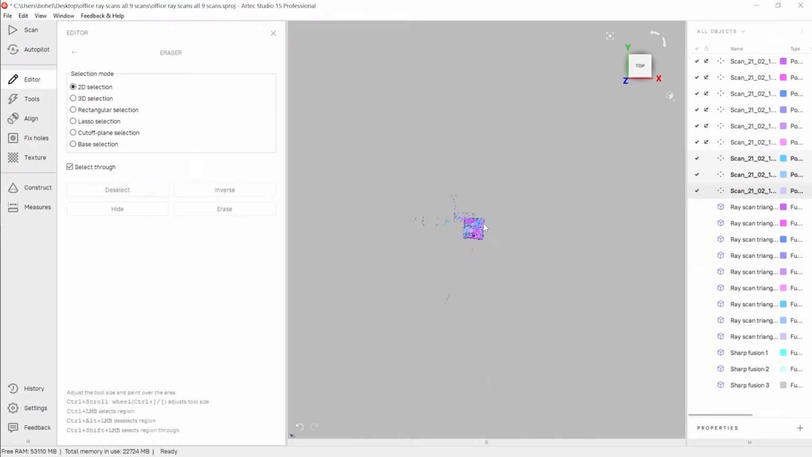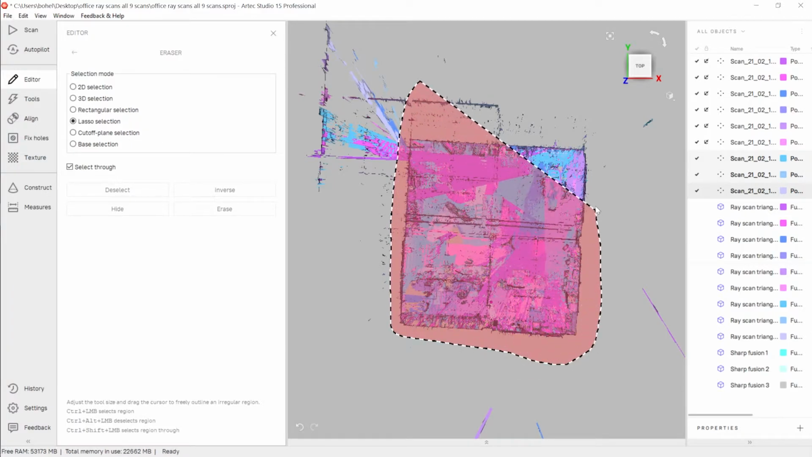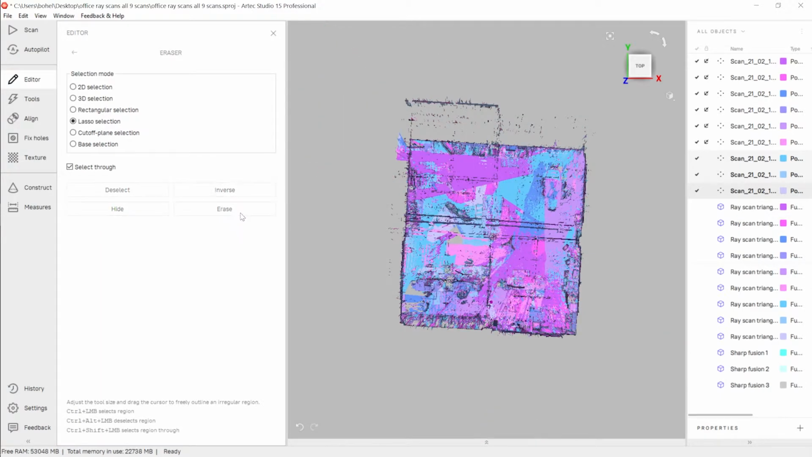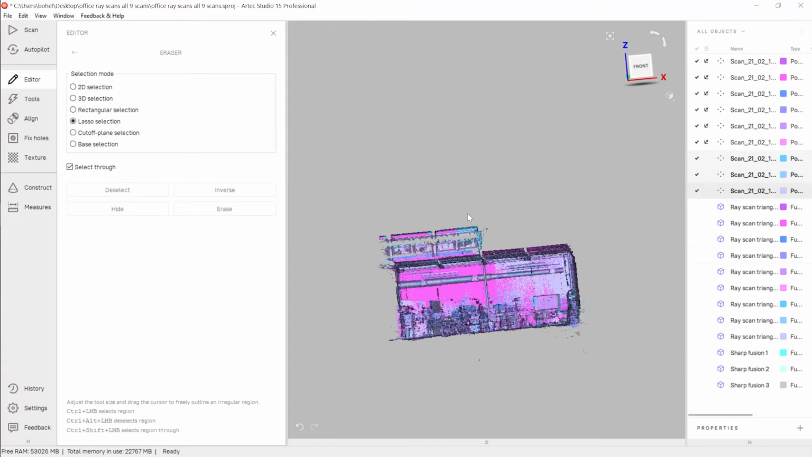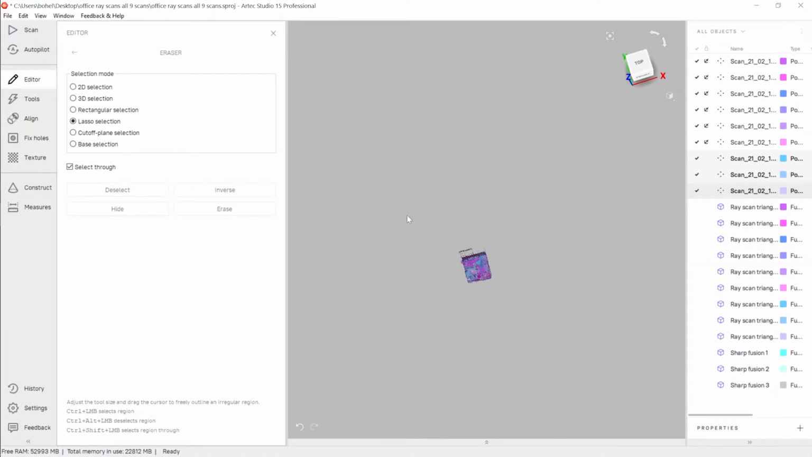So I'll go back to top, zoom back in, use rectangle or lasso, either one, and we'll grab just the data we're concerned with. We'll invert that and erase everything else. Also turn 90 degrees just to make sure there's no noise hanging out in the vertical direction either. We'll hit erase. So now we got rid of all that noise way out here in space.